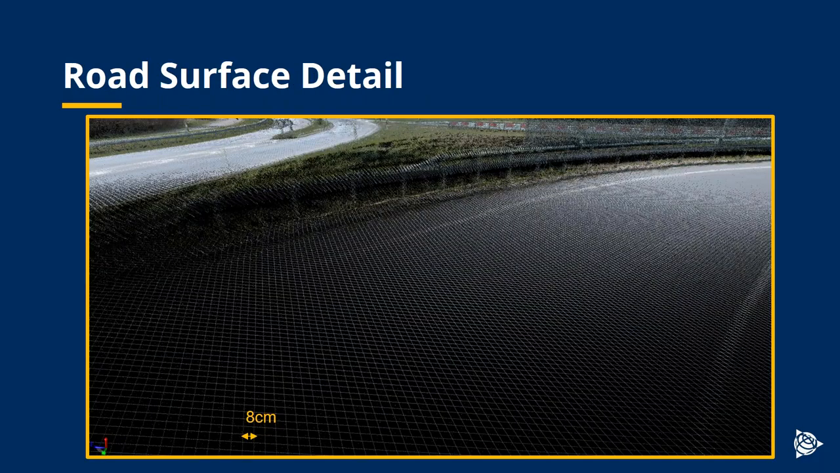And then this is a view of the road surface itself. This is actually going around the roundabout part of that road intersection. So the vehicle is probably traveling at 40, 50 kilometers an hour here. And you'll see the size of the grid we're getting on the road surface, around an 8-centimeter grid pattern at that speed. You'll also note the consistency of the data on the road surface and the lack of any noise.